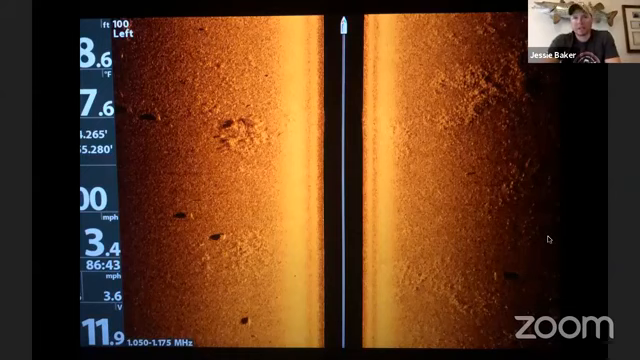I think they go in 5-foot increments as far as where your side imaging is. On the Helix units, I think the Solix you can go like per foot, which is a little overkill, I think, but really nice. Obviously, you can dial it in. But yeah, like I say, I push it as far as I can and still be able to see a nice marker, a nice image.